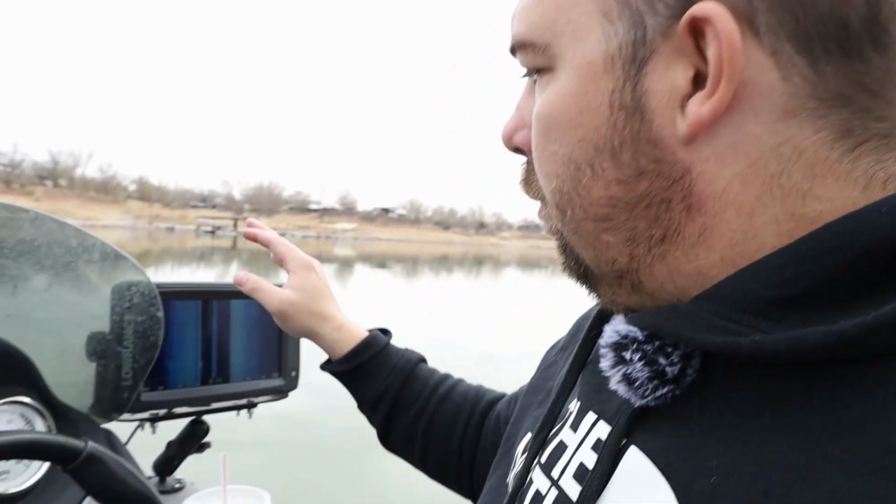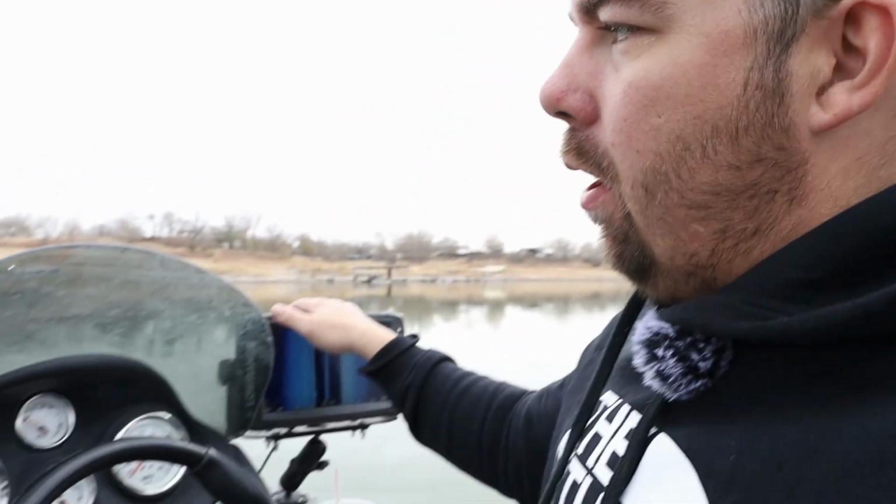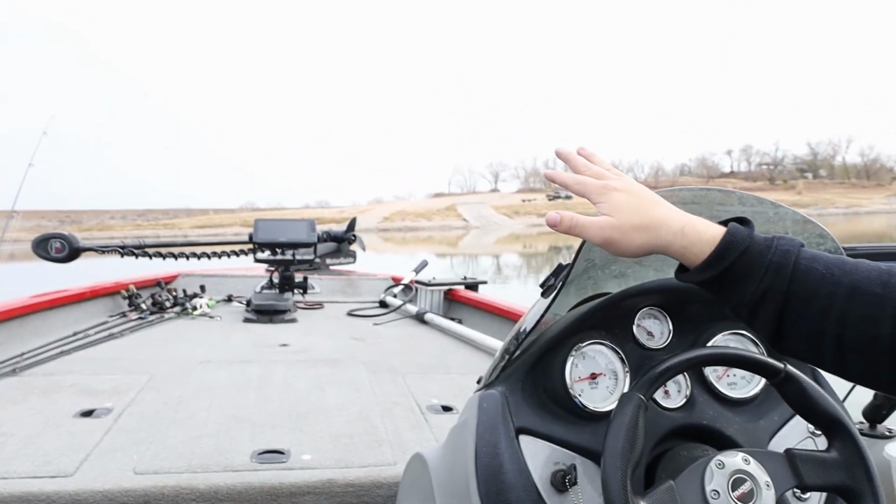Okay, so first things first, my Lowrance here is not connected to my front unit at all. So if you just have this unit where you're sitting at and you're searching for offshore structure, you're probably going to want a buoy. Without a buoy, it's going to be really hard to find that structure again.